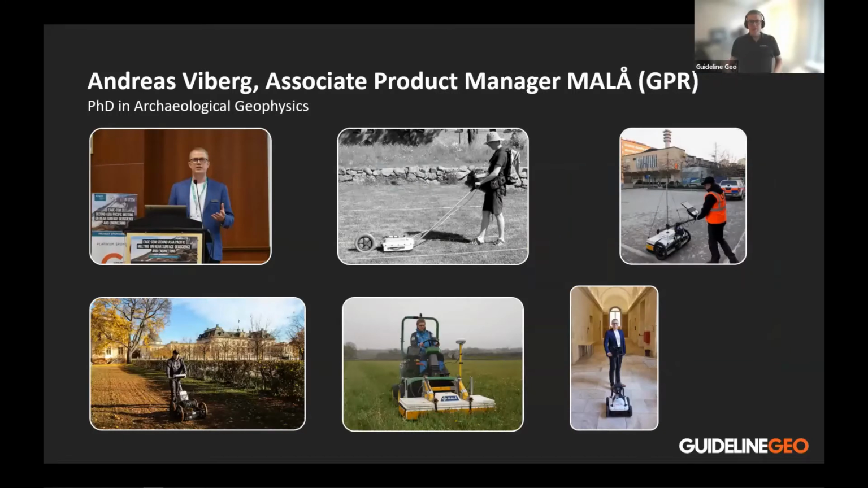And my name is Andreas Viberg. I work with Jesper as the product manager of MALÅ GPR systems for Guideline Geo. I have a background as an archaeological geophysicist and have been working with ground penetrating radar since 2006. So we would like to take you along for around 45 minutes talking about primarily the Easy Locator Core, but starting off with a short introduction to Guideline Geo.